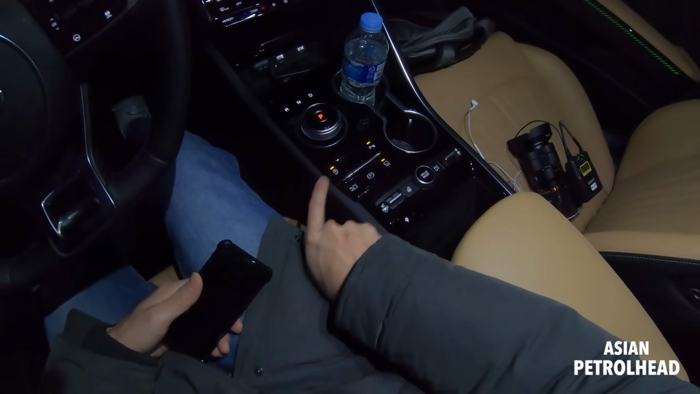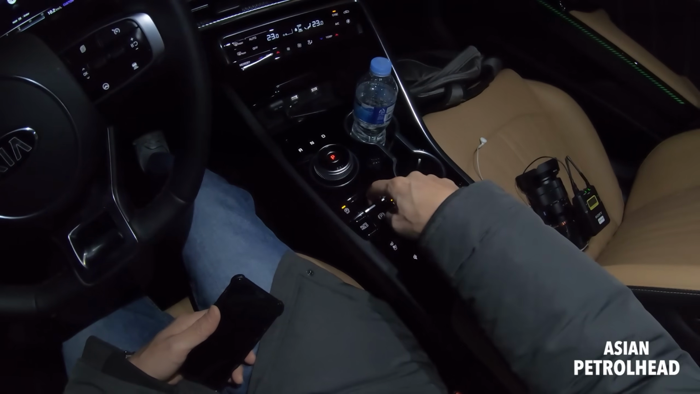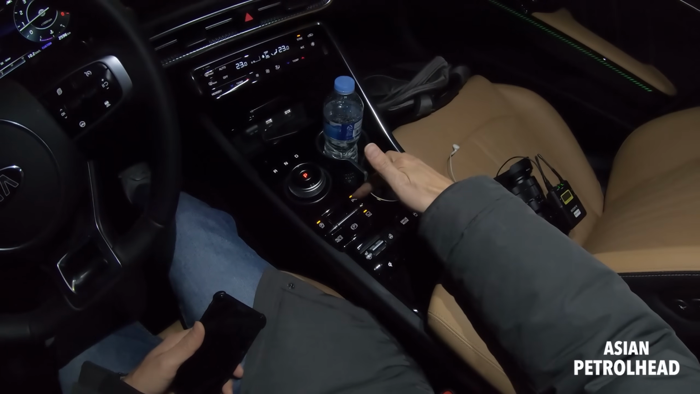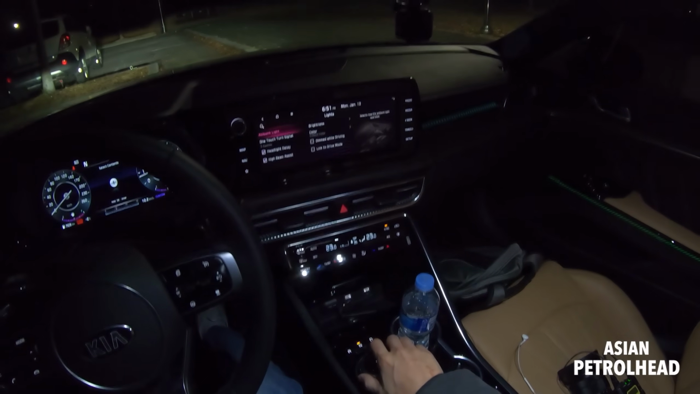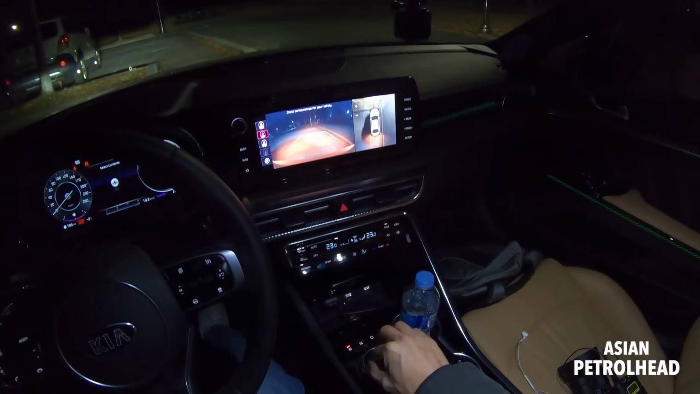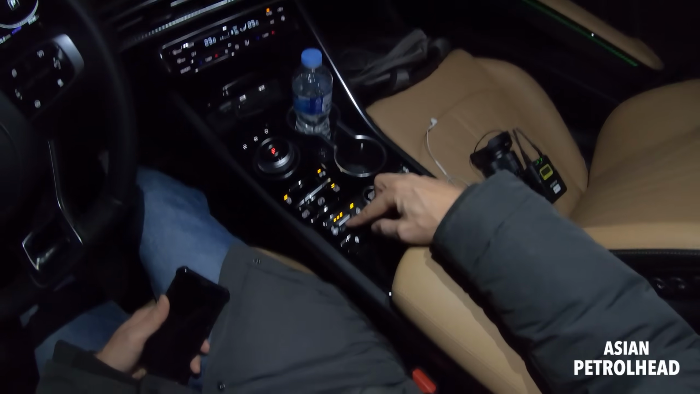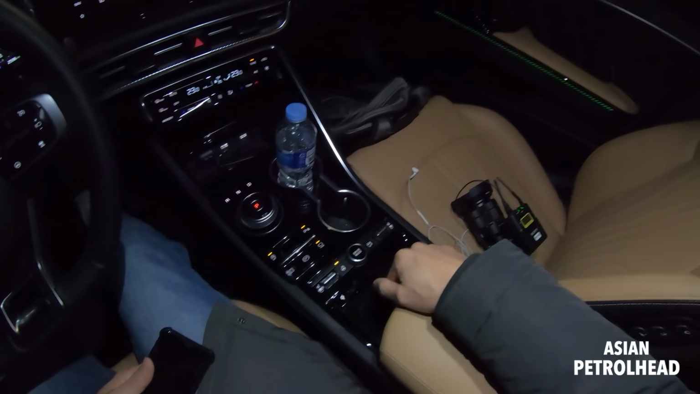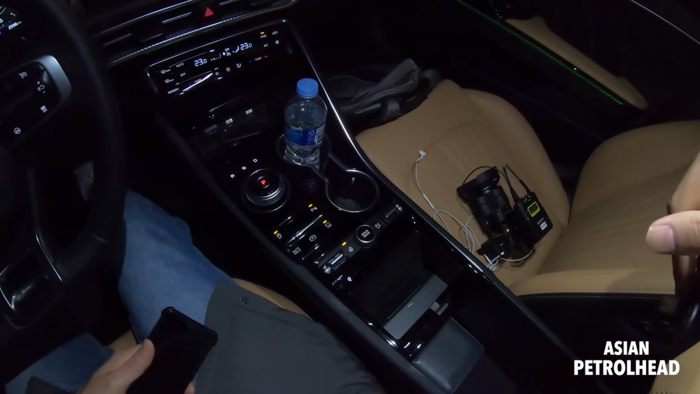You also have start and auto start and stop. You can turn it off. You have auto hold, electric parking, parking sensor off. You have a surround view monitor that looks like that. Okay, and you have a heated steering wheel, 3-stage heated and ventilated seats. So that's very nice. That's for the remote parking assist feature.